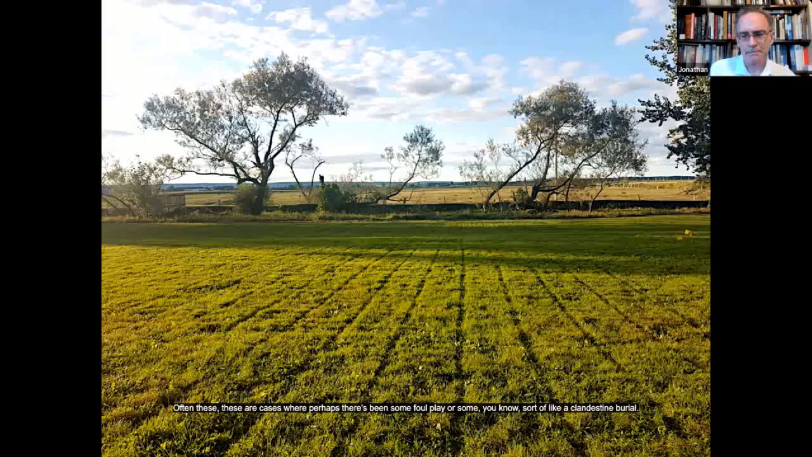Often, these are cases where perhaps there's been some foul play or some sort of clandestine burial. There's a case I'm looking at right now in Cape Breton that involves a reported murder from almost a century ago.